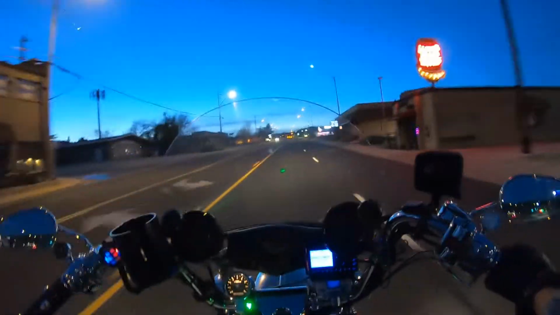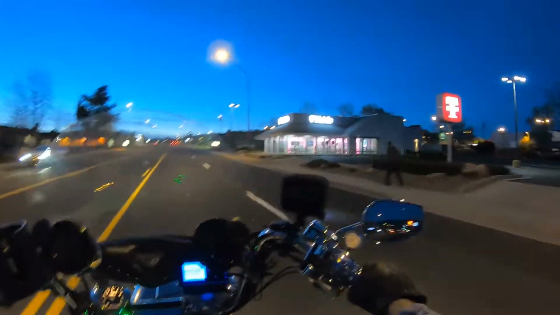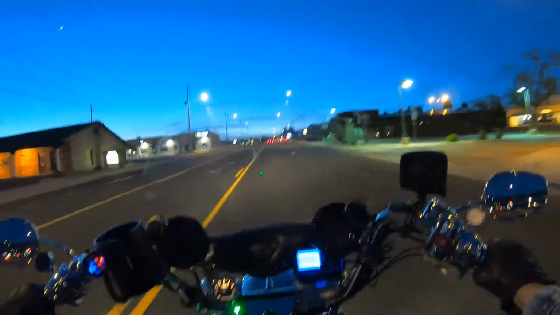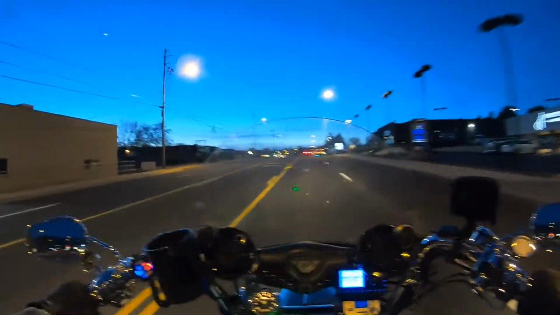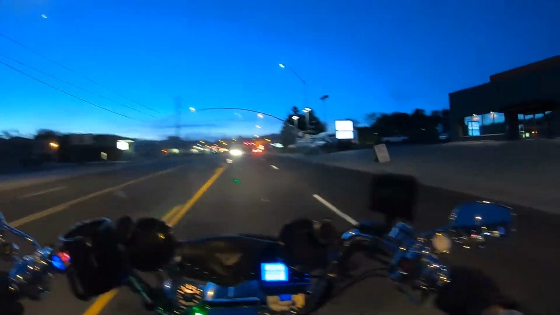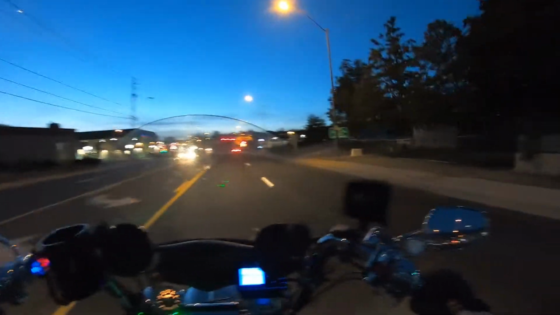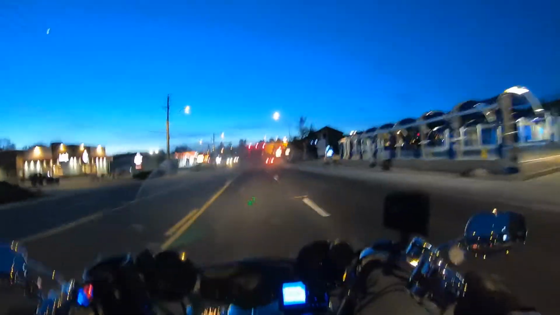Just past that light up there, there's not going to be anything lit up. Still got to get my truck washed now.